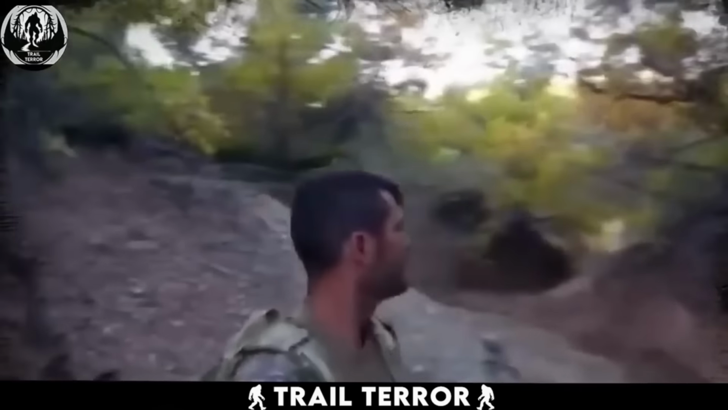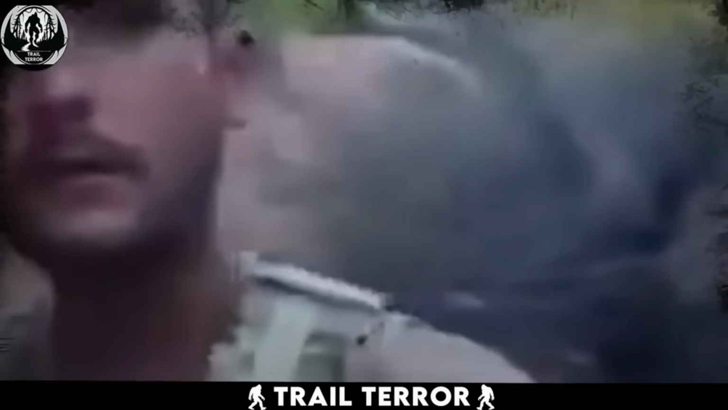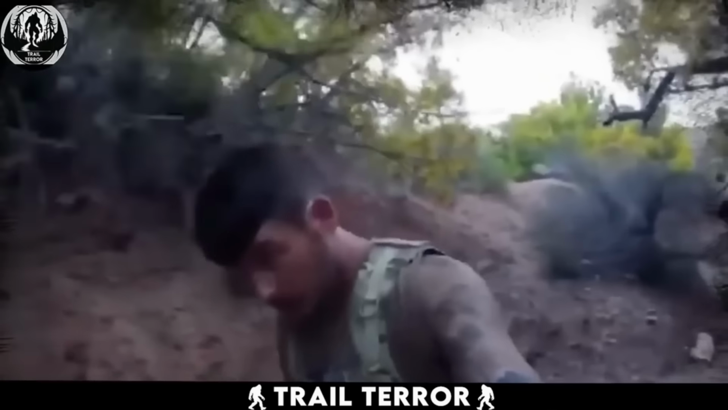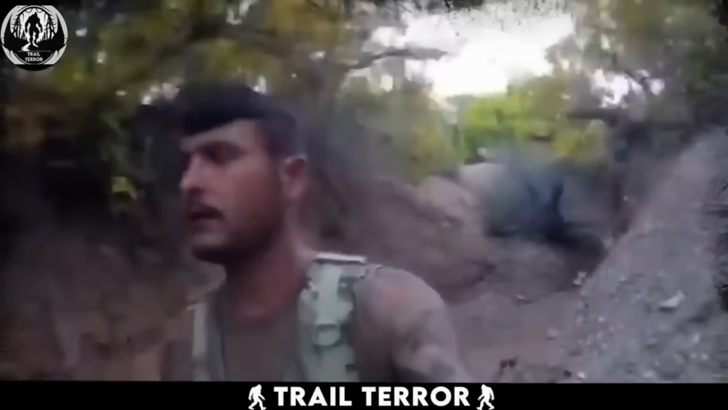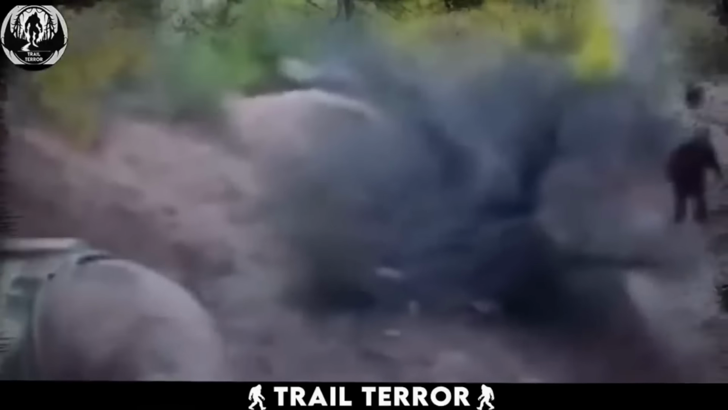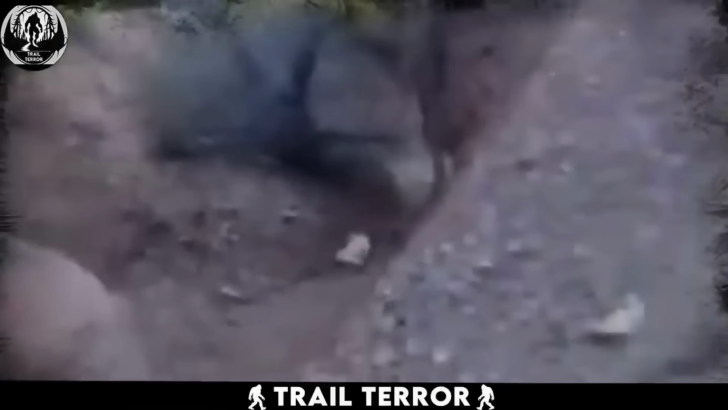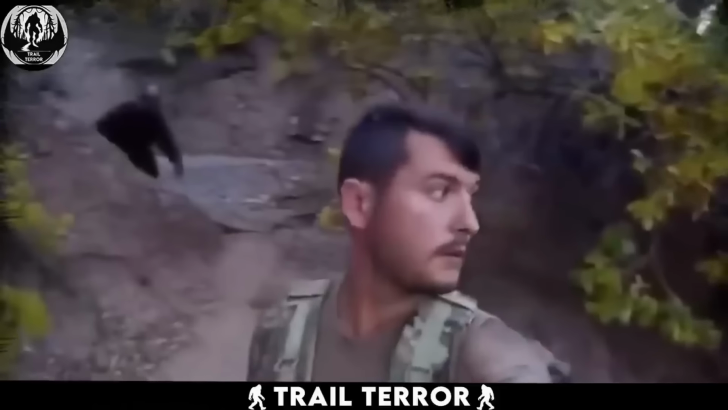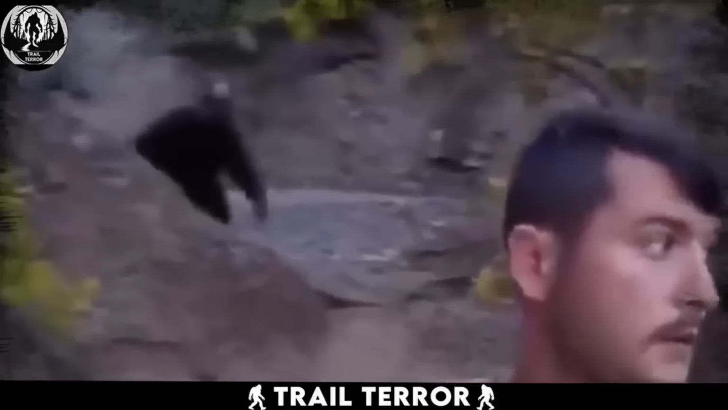While he records himself, there's something large and black trailing behind him in the background. Surprisingly, the hiker seems oblivious to the potential threat and continues to explore casually. After taking a few more steps, the black figure appears again, this time much closer. Up close, it becomes apparent that this creature resembles what people commonly refer to as Bigfoot.